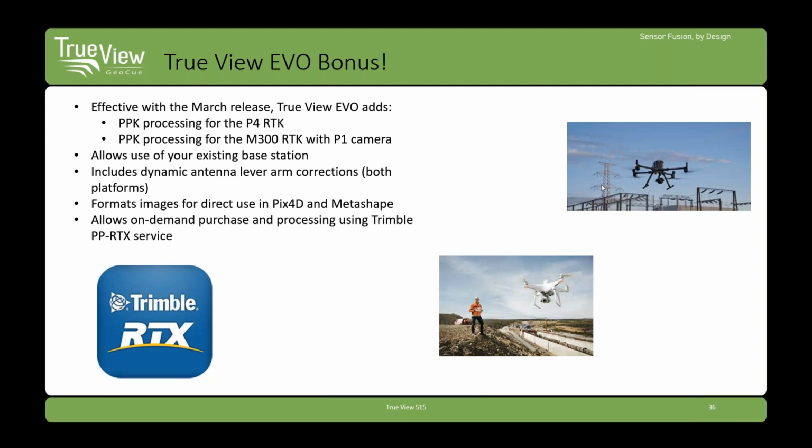Another little bonus, not related to the TrueView 515, but it is of interest because so many of you are doing photogrammetry, is that with the March release, PPK processing for the Phantom 4 RTK as well as the P1, the new P1 camera from DJI, is supported in TrueView Evo. So if you bought an Evo sensor from us, a 3D-IS or a 250 or something like that, you can process these other cameras in that workflow as well. Now, we don't have the photogrammetry workflow. You're not going to make a 3D point cloud, do SFM, that sort of thing. But we do support full PPK processing.